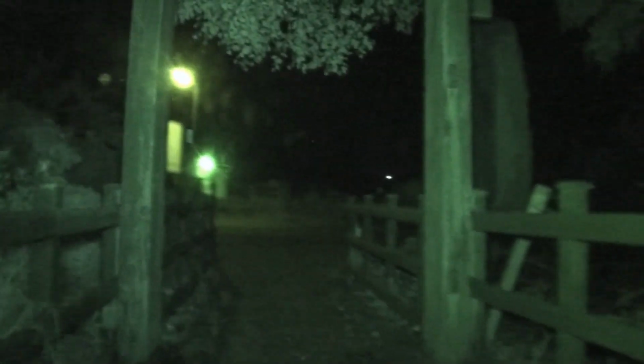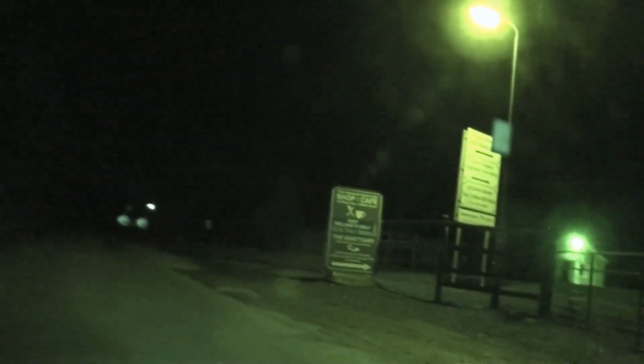So, can't believe I'm out. And 1 o'clock in the morning, which is probably 20 past 1 now, and I'm out for a walk. There's, in the background, you can see Derry. And that airplane is still hovering around from the incident earlier on.